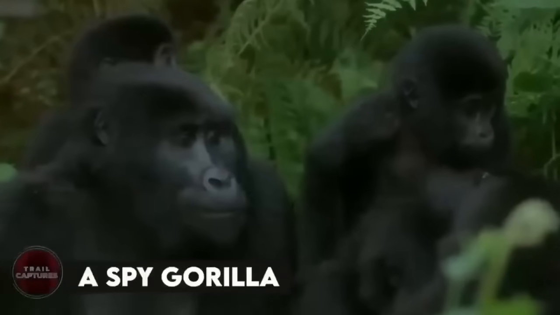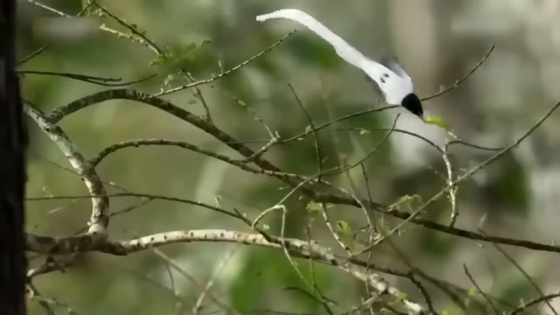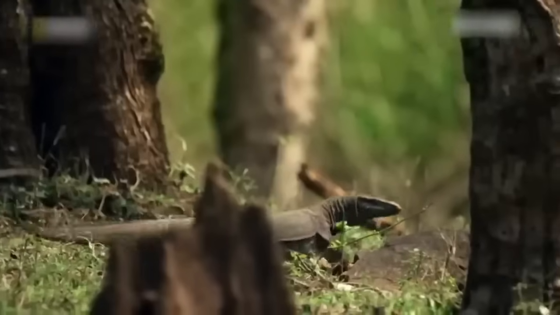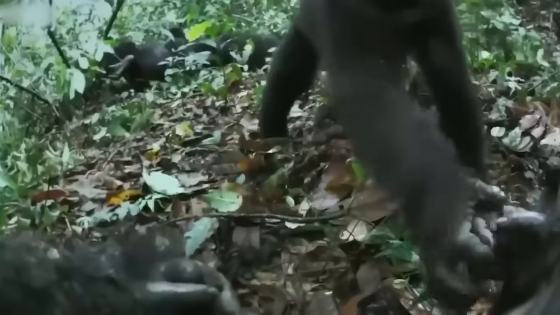A spy gorilla. Trail cameras mounted on trees recording animals is an old thing now. Spy cameras dressed and set as actual animals is the new thing now, and we see that in this video, which shows a spy gorilla camera in action.